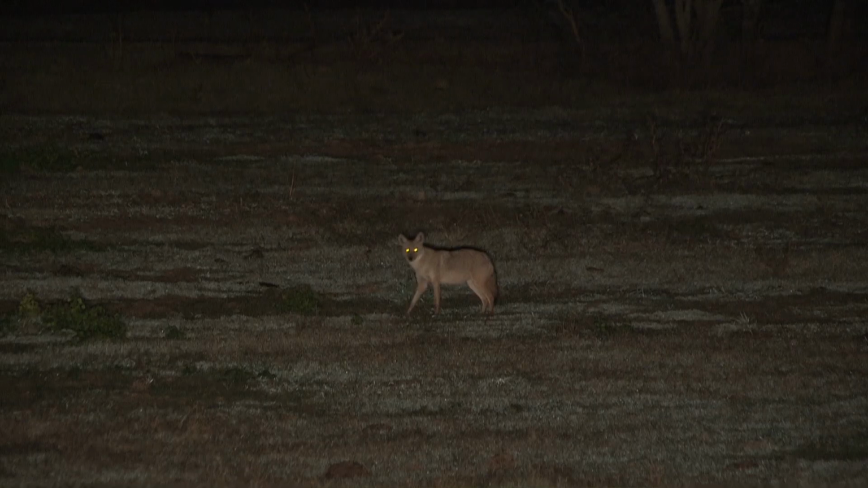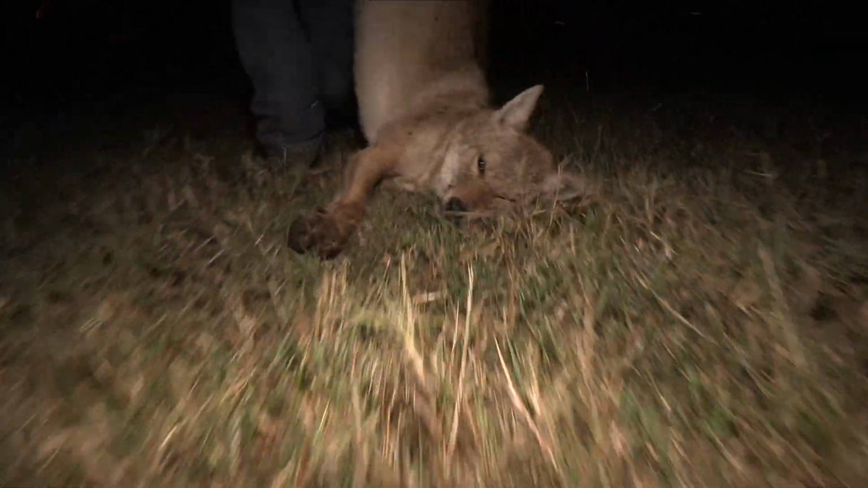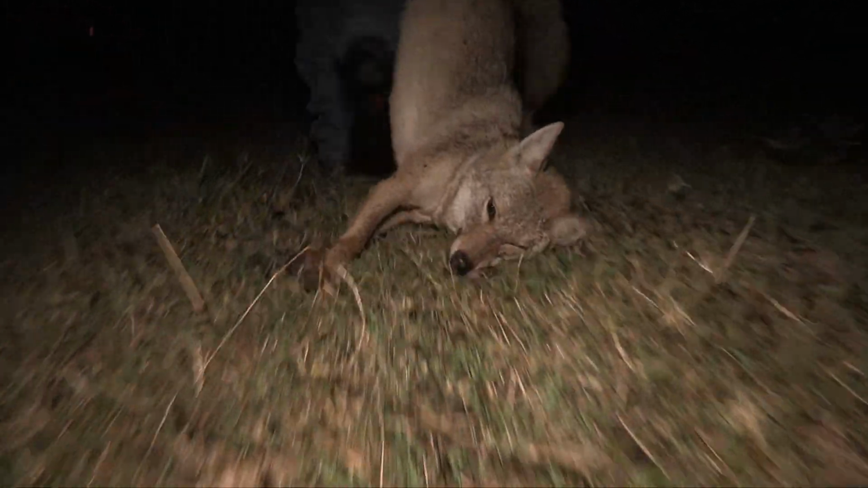If you hunt long enough, you're eventually just going to get lucky. And I'll take luck over skill any day of the week. And our luck is about to go from good to exceptional when we least expect it.